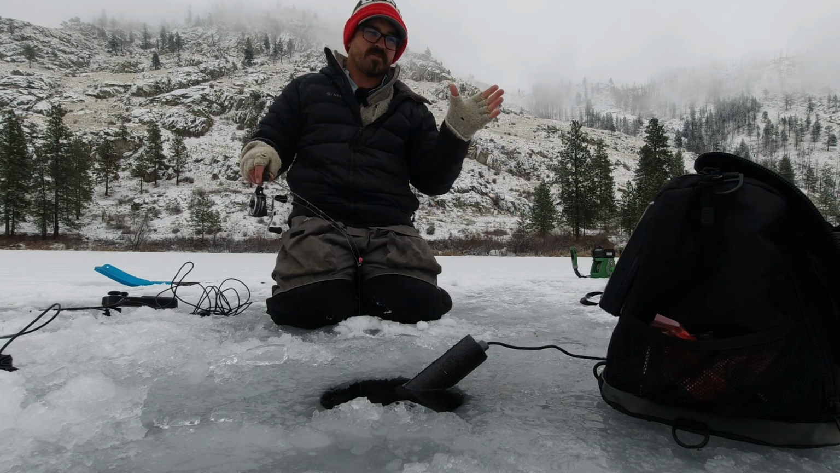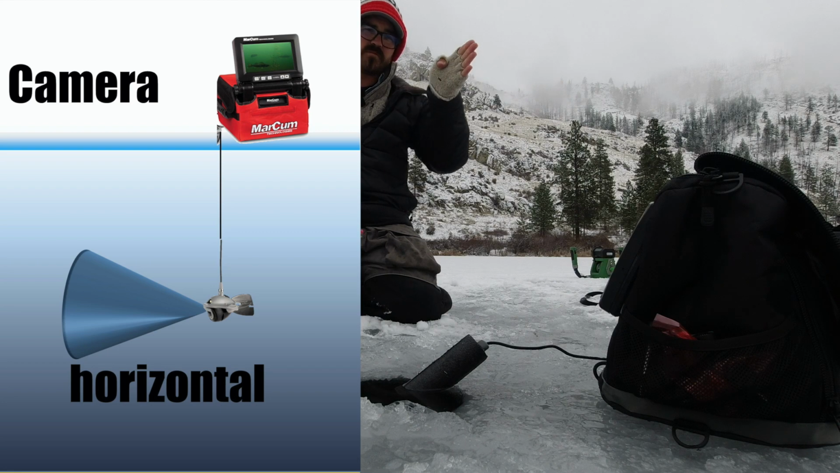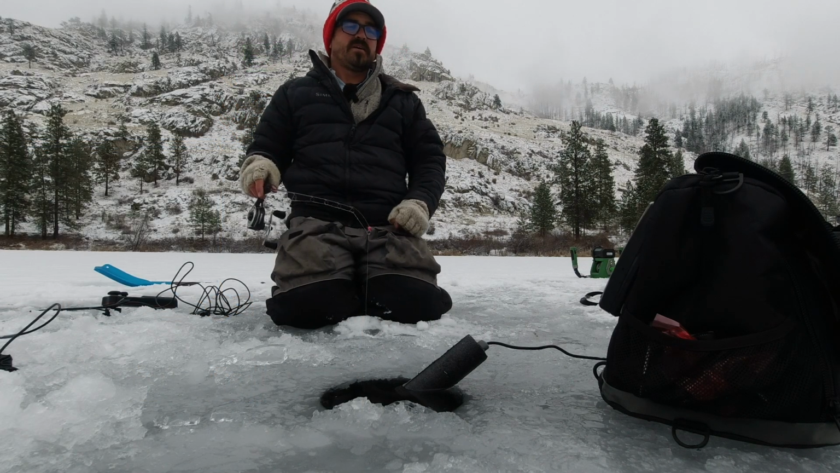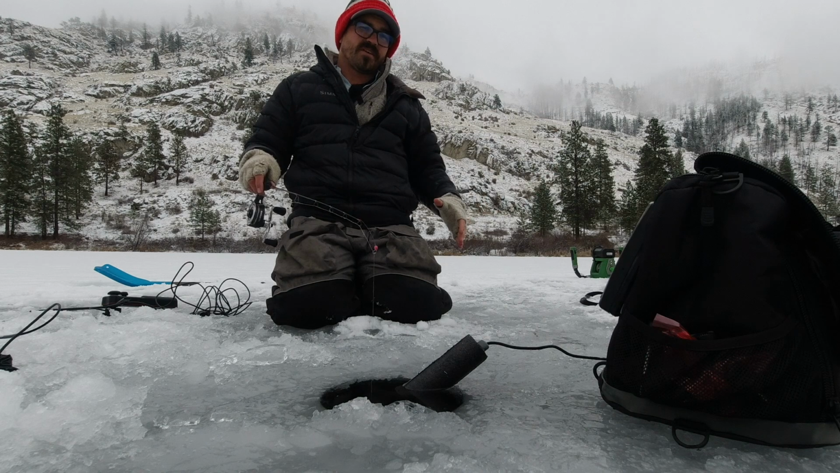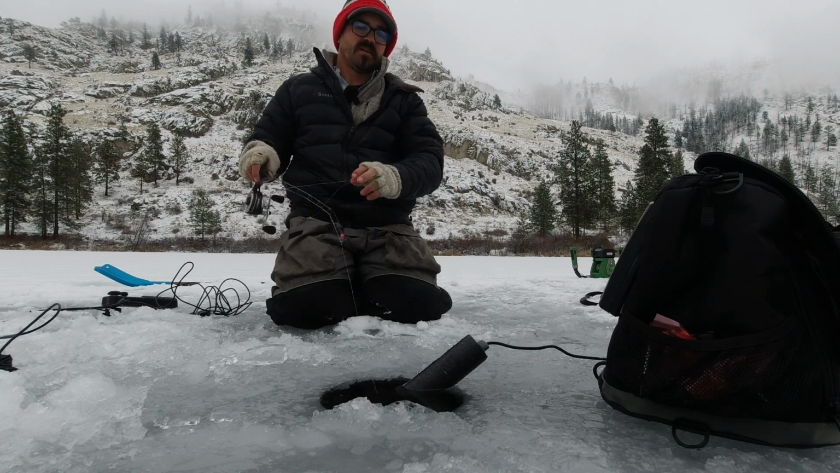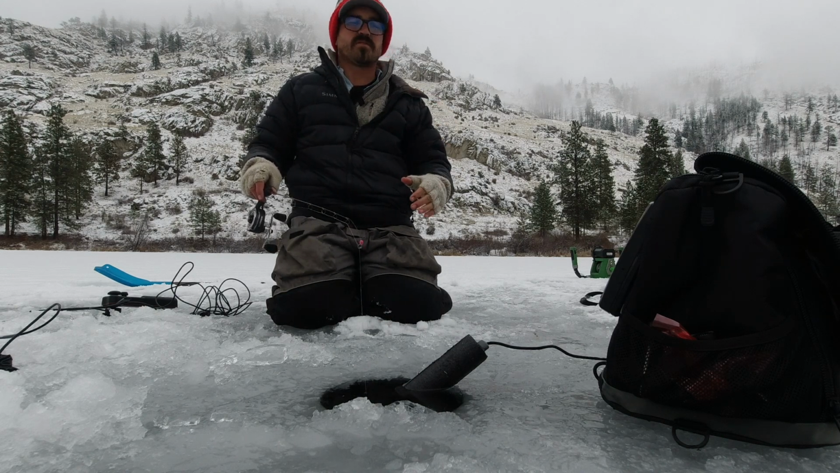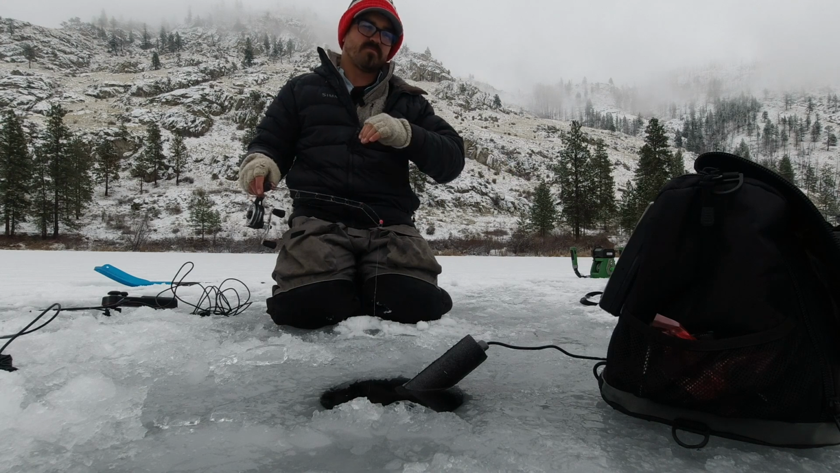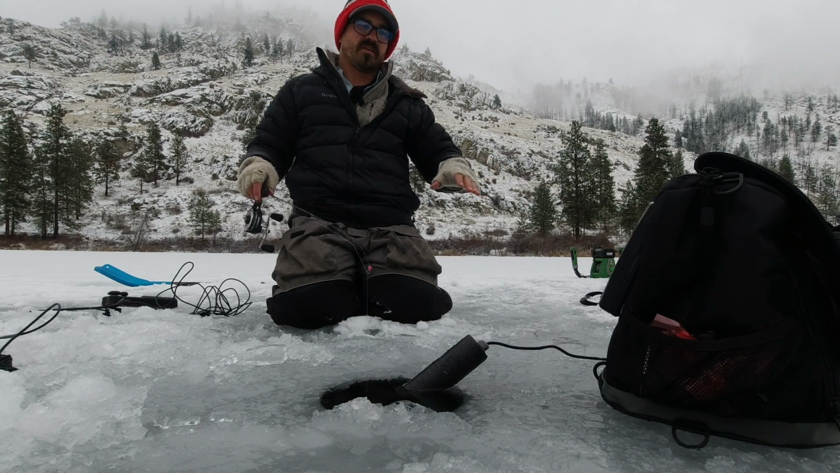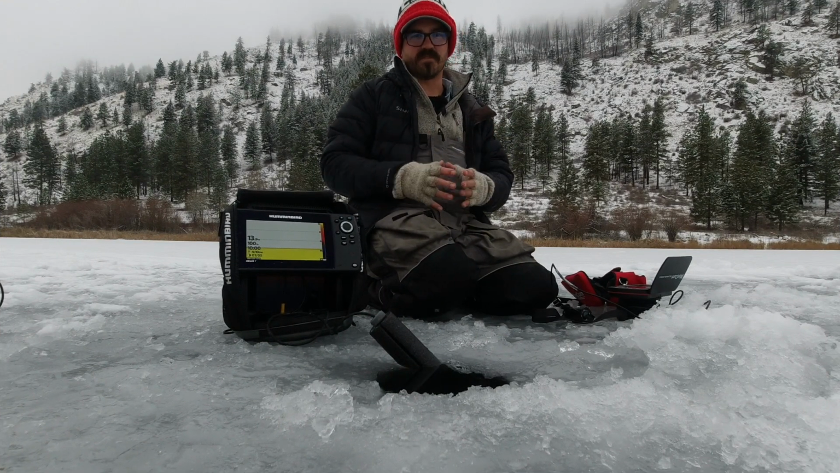And now if you have a camera horizontally oriented, like I've been doing today, you're only going to be looking in one direction. So it really limits how much area you can actually see and scout effectively. So a camera does have its limitations on that. Sonar just does a much better job of allowing you to see more area, more water, and just detect more fish. Okay, so let's talk about fish identification.